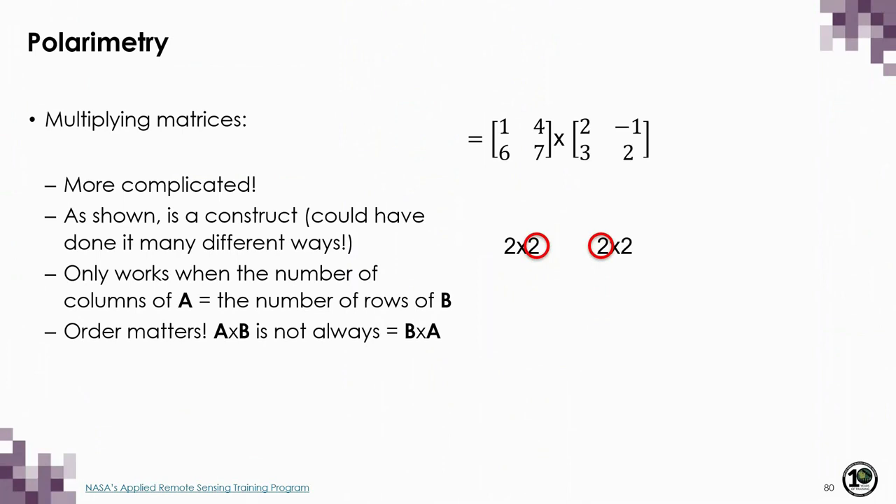Multiplying matrices is more complicated though. Here we will show you an example of how to multiply matrices, but it's worth noting that this is a construct. This was something that was invented. It could have been done a number of different ways, but this is the way that's been defined. So let's say that we have two different matrices, A and B. We can only multiply them if the number of columns of A is equal to the number of rows of B. In this example, both matrices are 2 by 2.